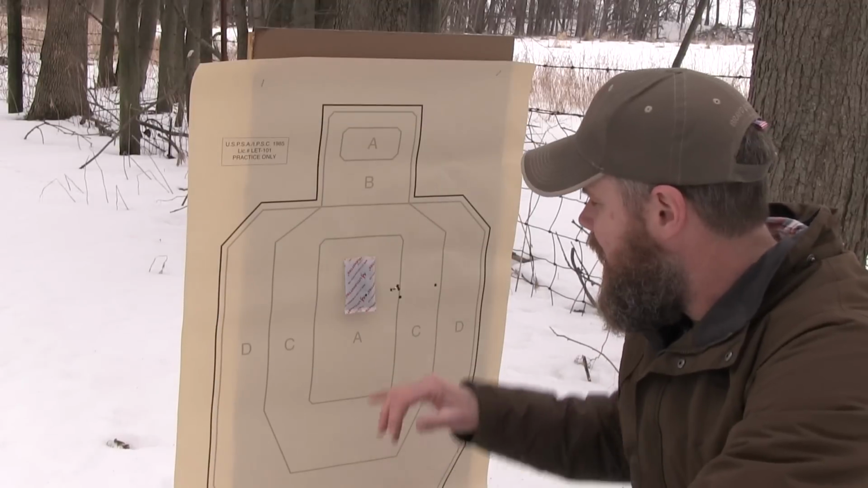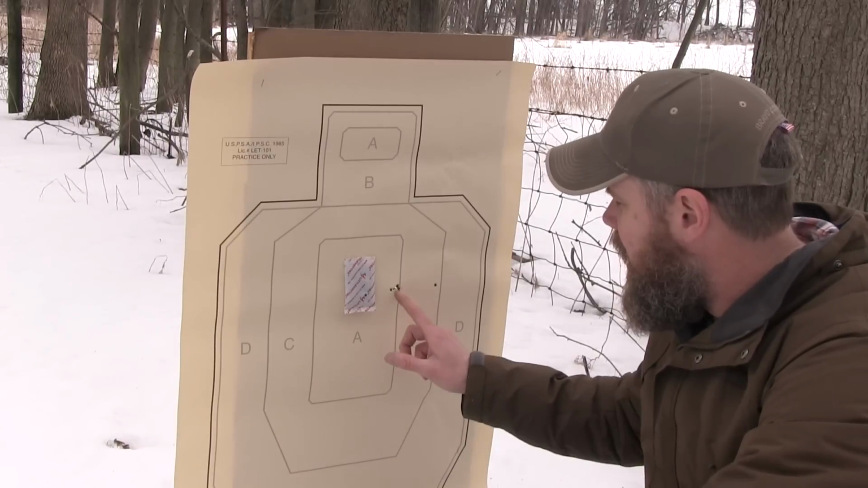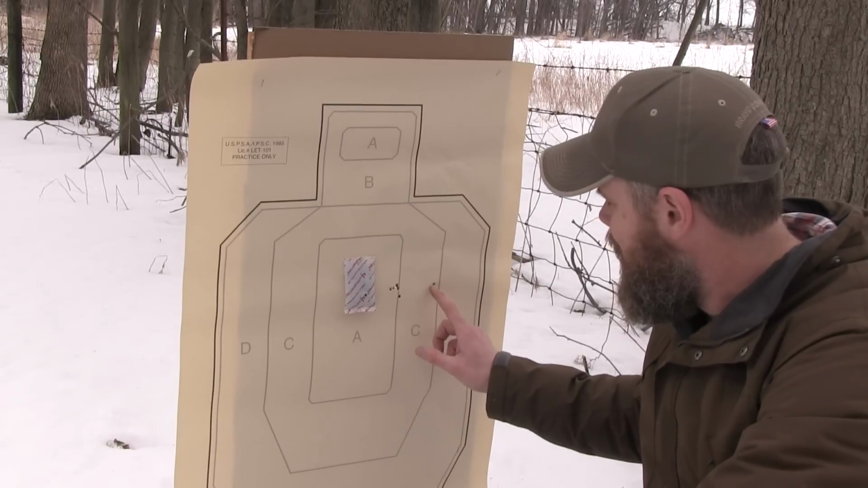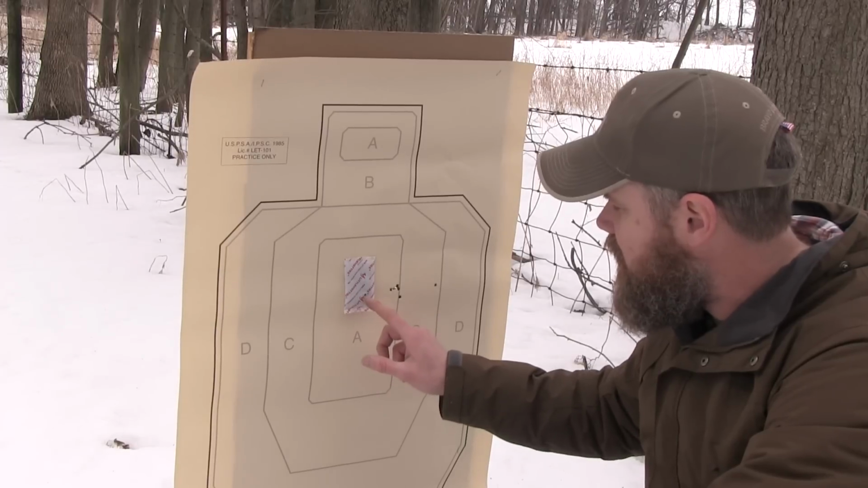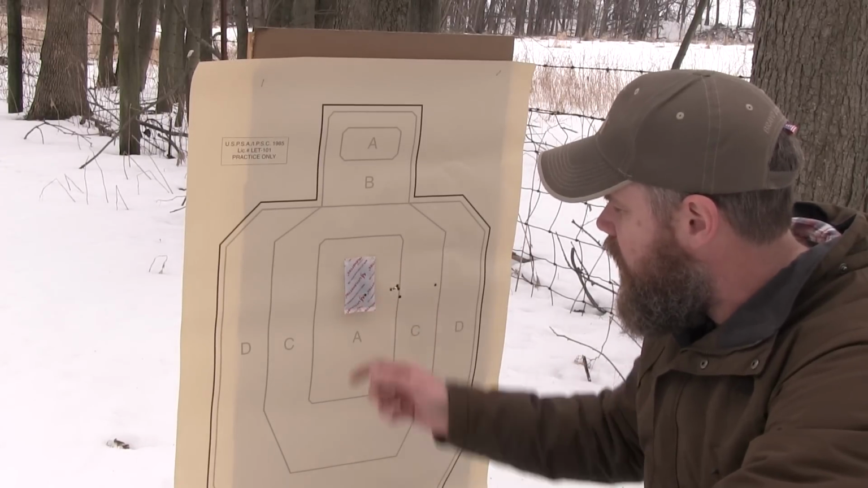All right, here we are at the 25-yard line. You can see my first group here. And I made the incorrect adjustment for windage, which was a value of -8. I brought it over to a value of +7. And it was almost center, left to right of the hand warmer, just a little bit low.